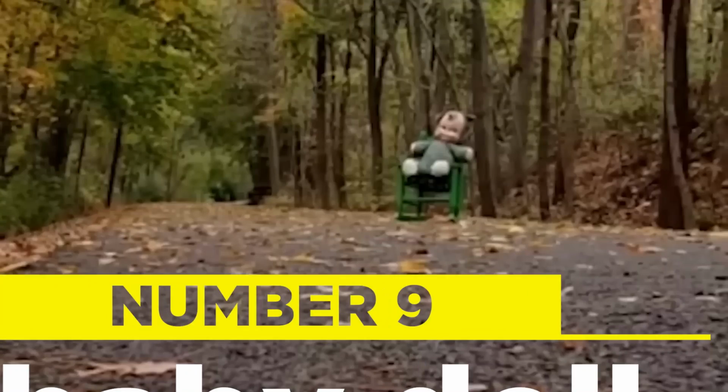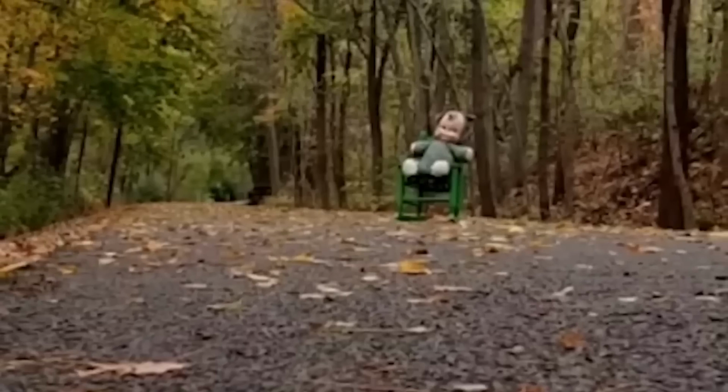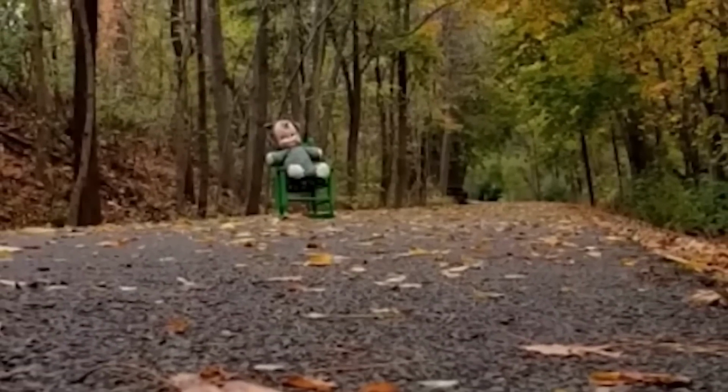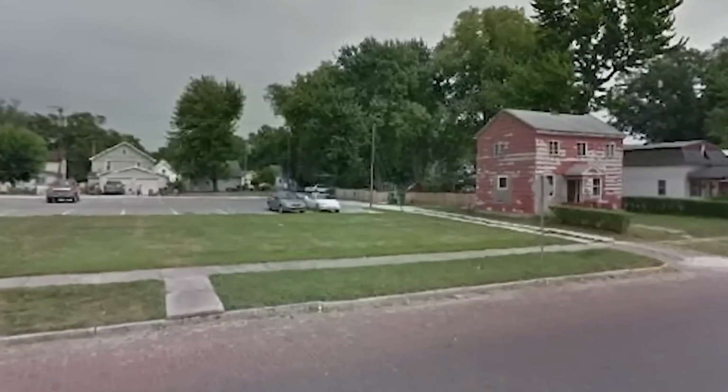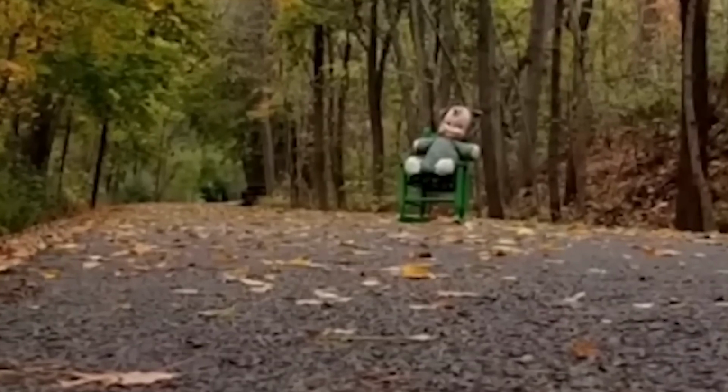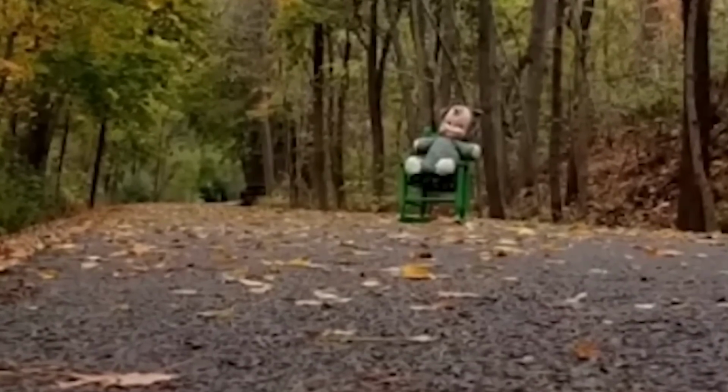Baby doll. Live streaming trail cameras were set up on a small road in a beautiful forest and captured this ghostly footage one beautiful autumn day a few years ago. The video was taken in the small city of Jonesboro in Indiana, and we can see a baby doll on a bright green baby chair that has just been left in the middle of the road.